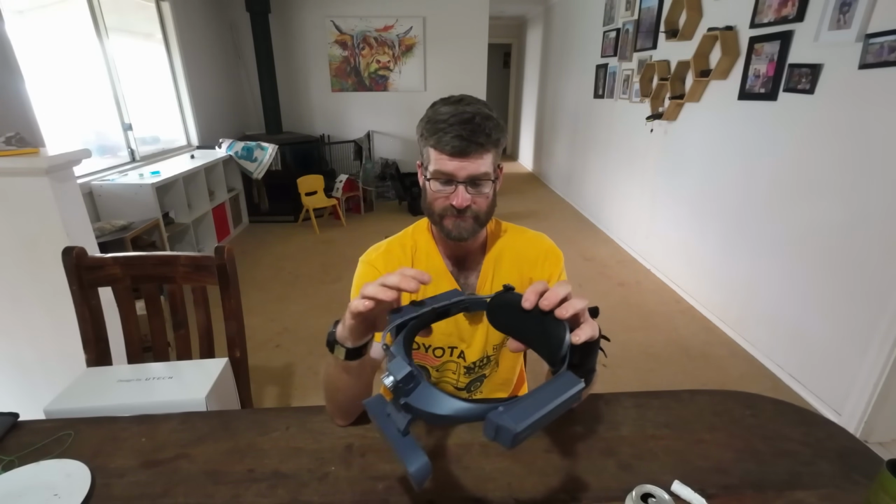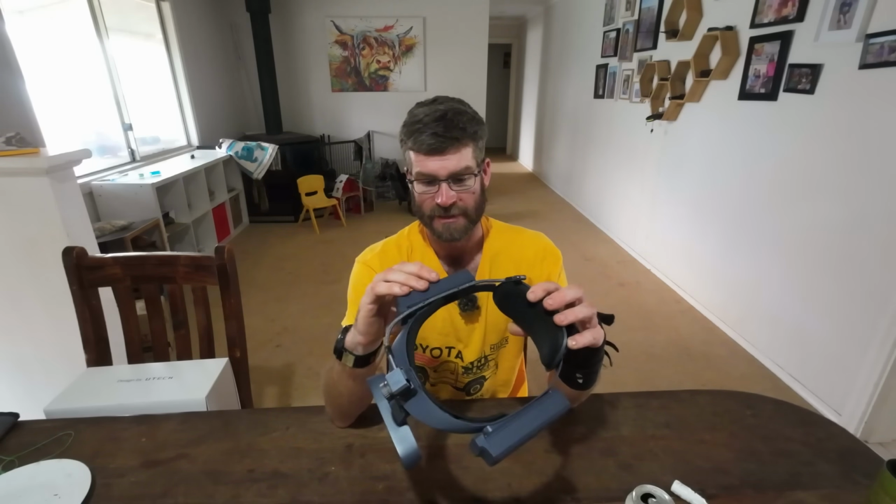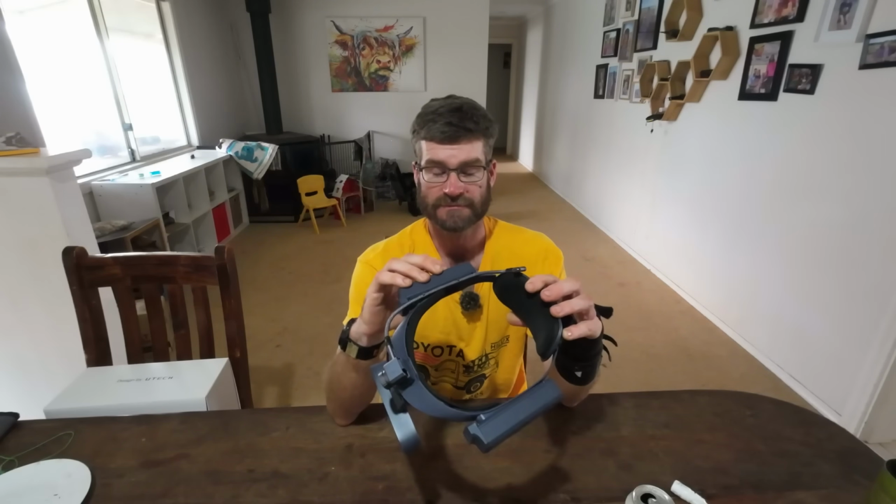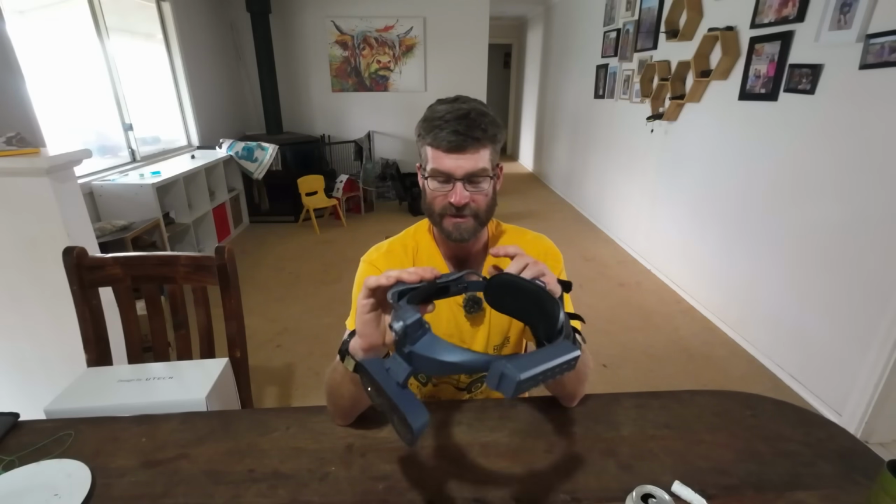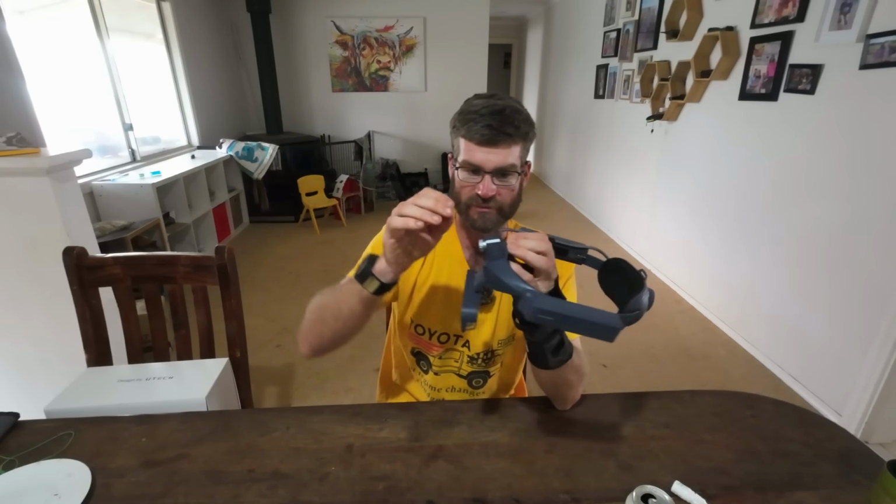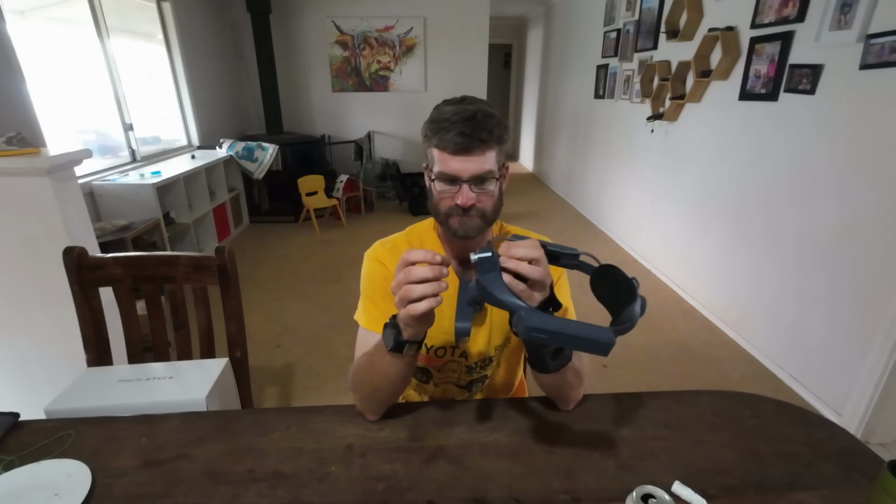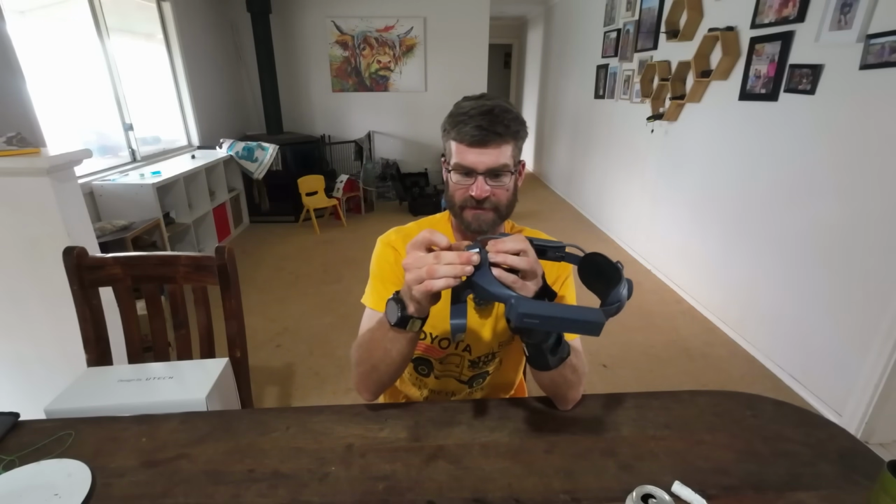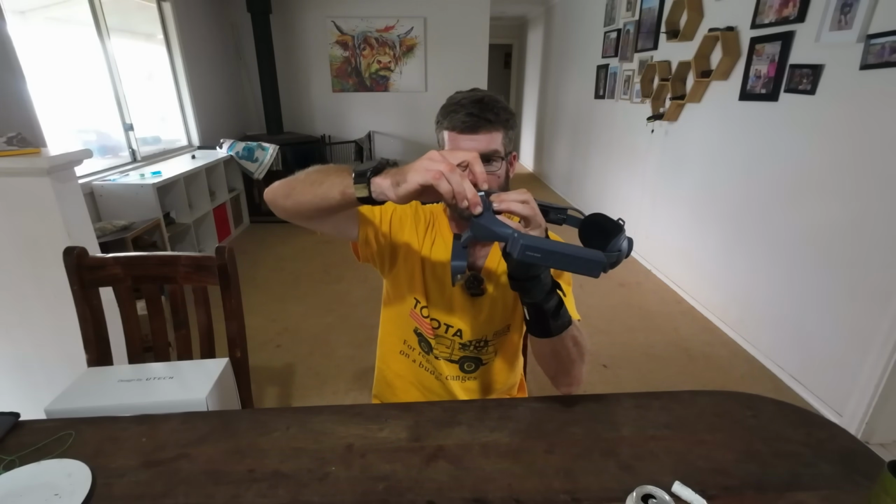I really wish I had more time on my hands to really test this out earlier so that I could have given some more of that feedback before they went to full production, to make those little changes, like being able to make this adjustable. You can unscrew it and you could wedge it yourself if you wanted to.